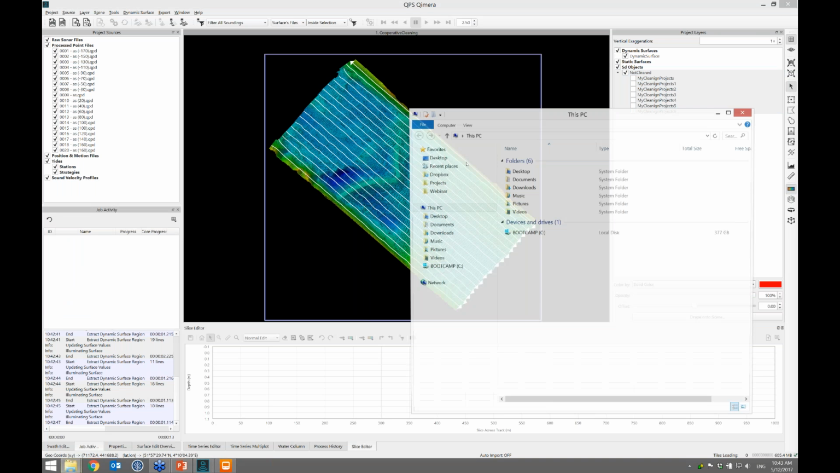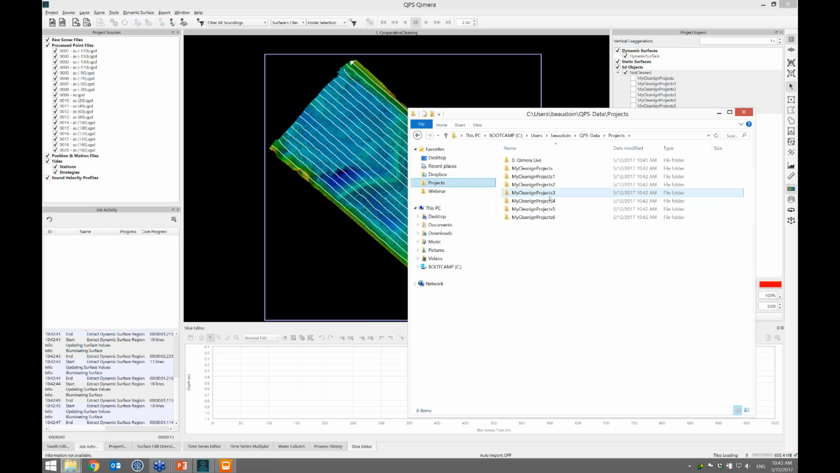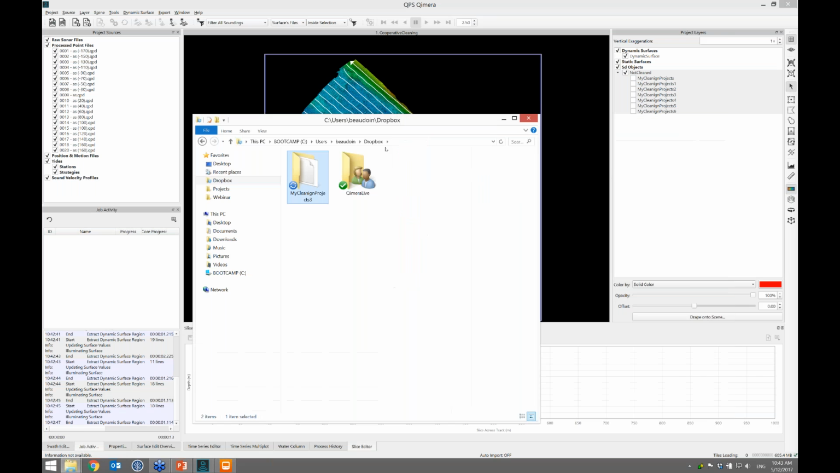So what I'll do is jump to Windows Explorer, go to my projects. I'm going to give him project number 3. Copy this into Dropbox, and all right, that's off there. So he'll get a notification on his desktop when that's uploaded.